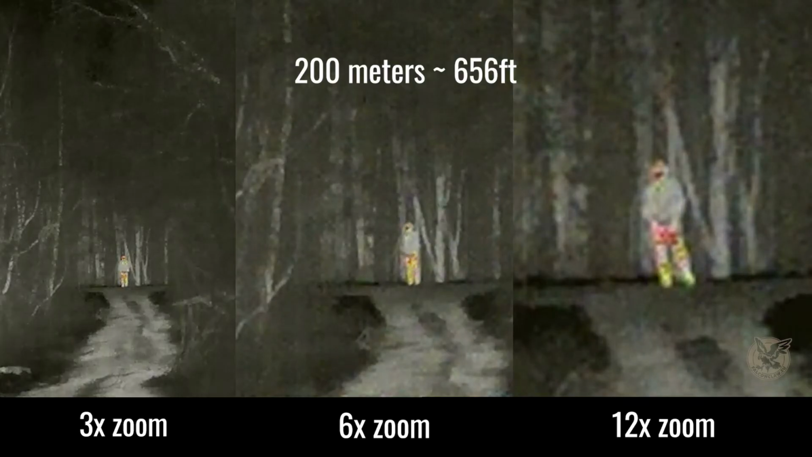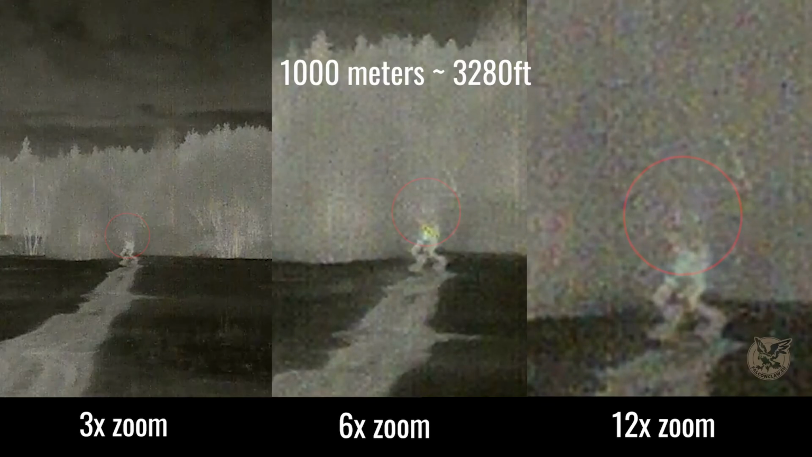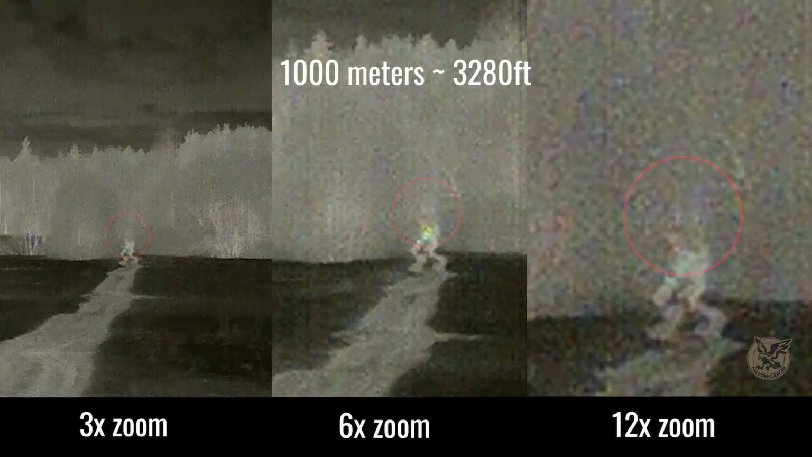So in total, you can get 12 times zoom, that's the combined natural 3 times optical zoom plus the digital zoom. Since the unit has a 640 pixel resolution sensor, the digital zoom actually works pretty okay.